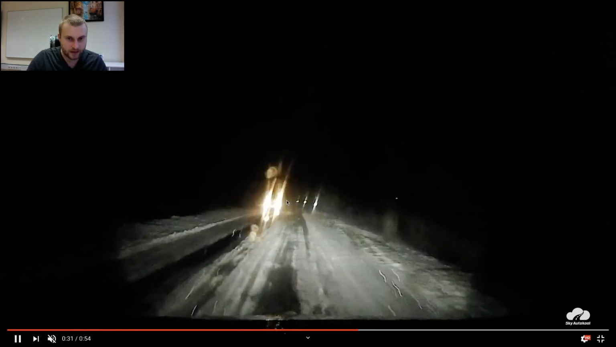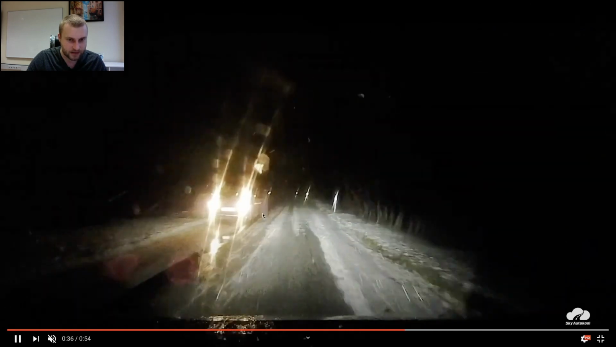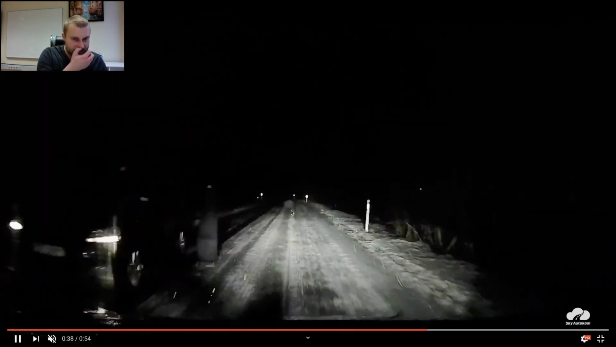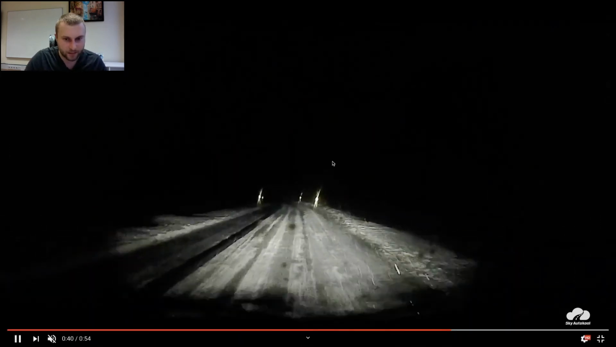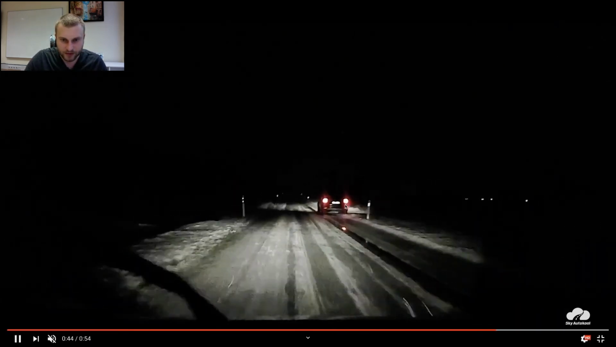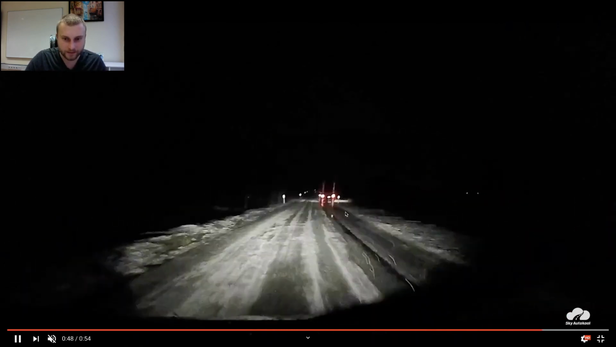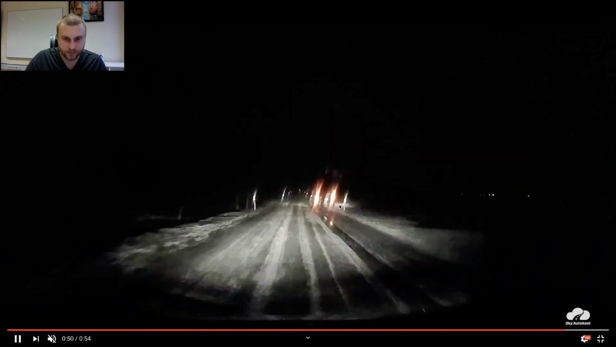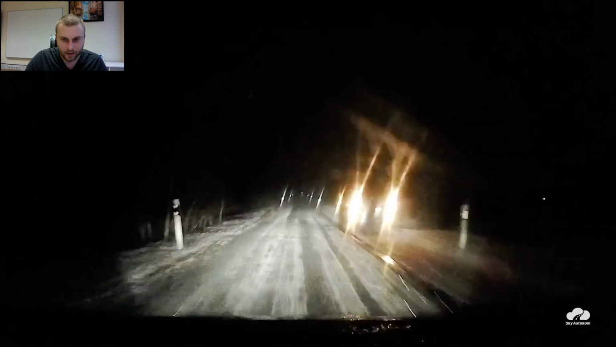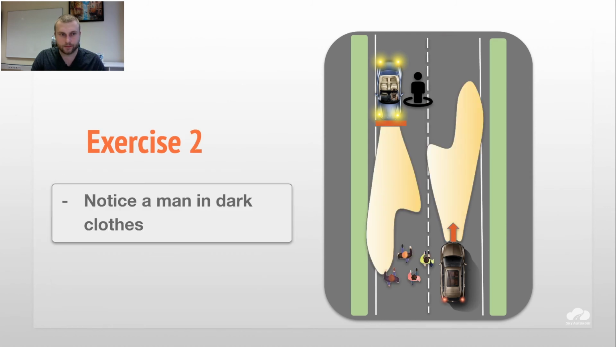Now we see better and we use high beams. This car properly has side lights and emergency lights, and we see this person on the left very clearly. Also side lights, emergency lights on the back, very clear. Somebody is standing. Next exercise.